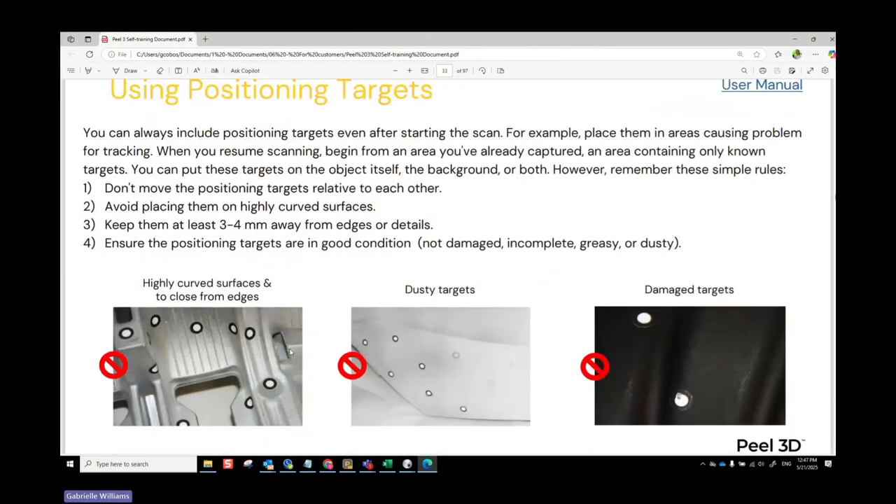When you're using the positioning targets, you do want to keep them about 3 to 4 millimeters away from the edges or the details. This is because the scanner can't guess what's happening under the targets. Wherever you place the target, you have to keep in mind that the software is going to blend maybe 3 or 4 millimeters around the target, not necessarily as a flat surface, but it's going to try to go with the contour of the shape. But just keep in mind, you don't want to do that if you care about the details underneath.